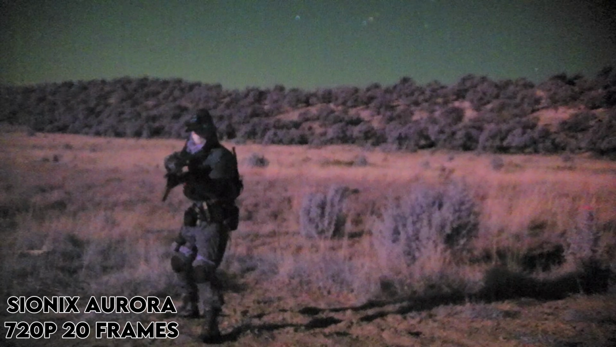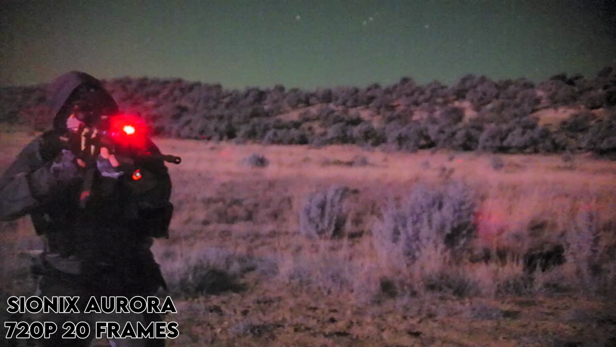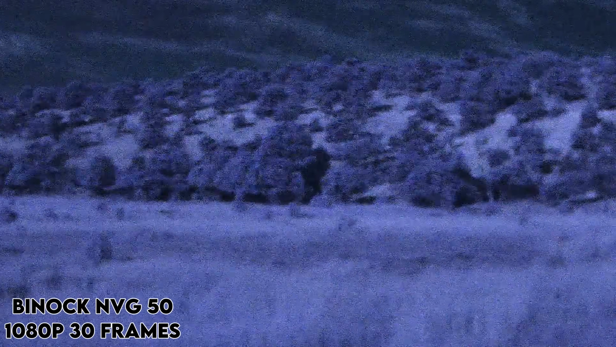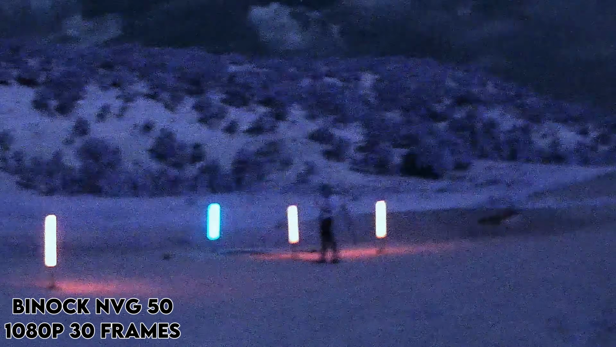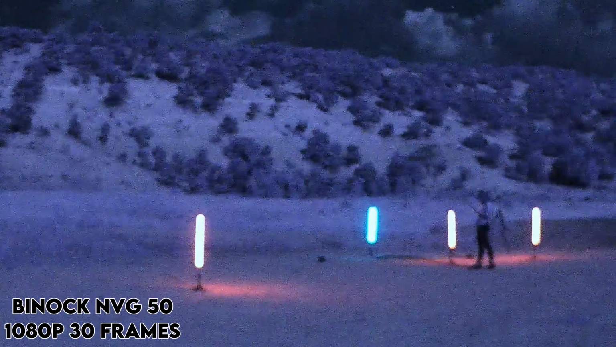So some pros to it is I do feel like the performance was about on par to the Psionics Aurora. And with medium to low lights, it's okay, but once you start getting a full moon, the picture is actually really, really good. Now with that comes a low depth of field, but regular night vision has that as well. So you kind of have to focus it at a point in front of you and then it clears up.